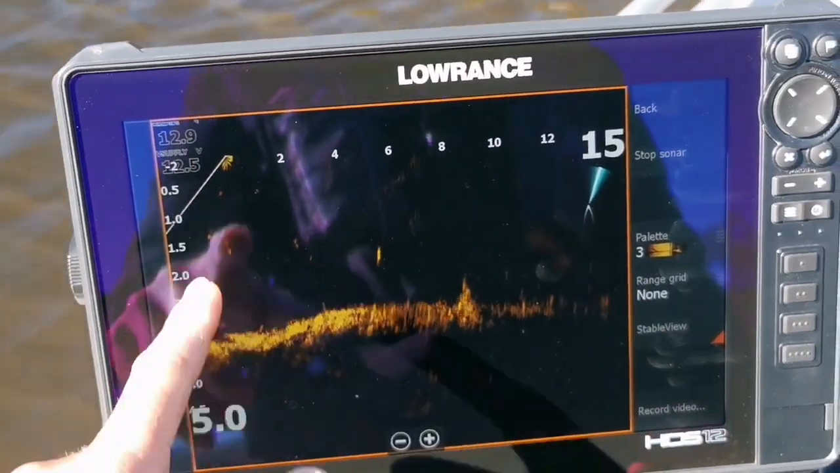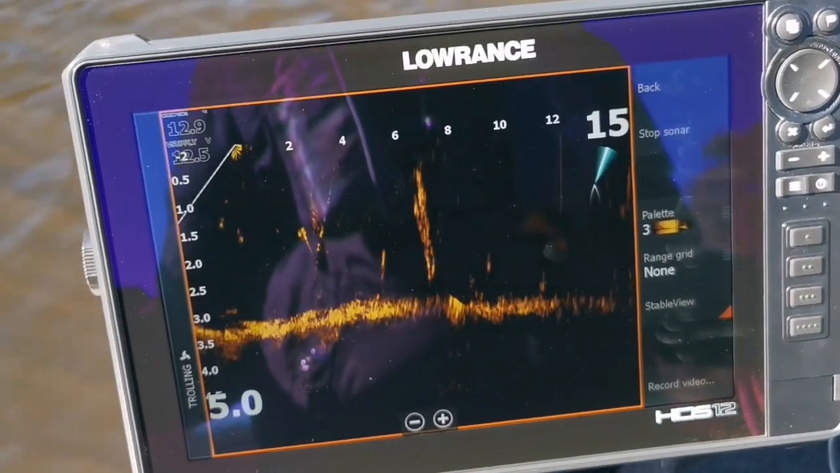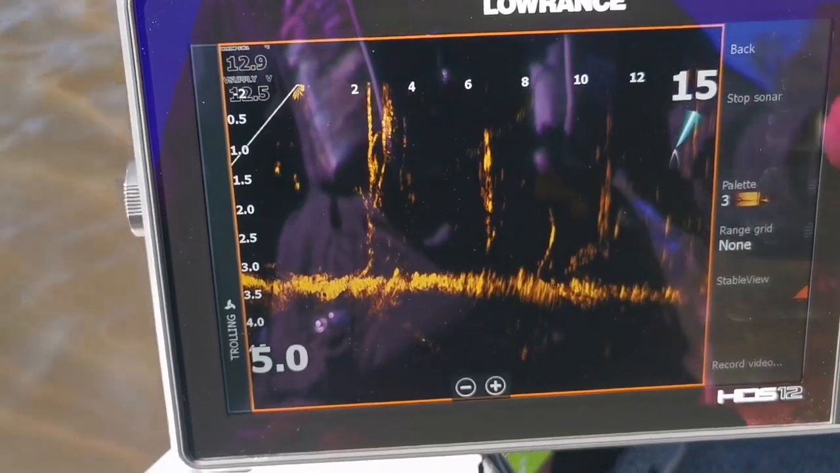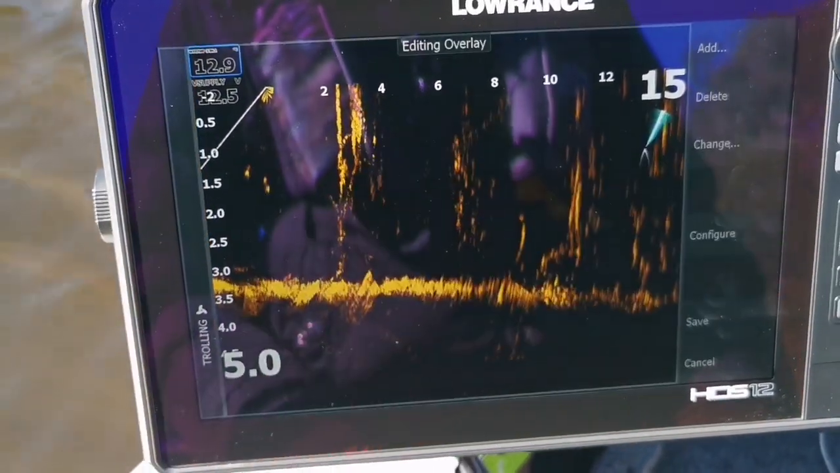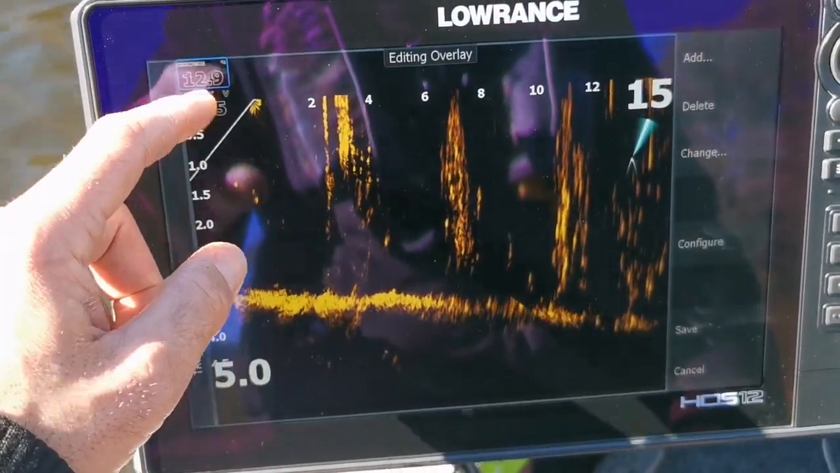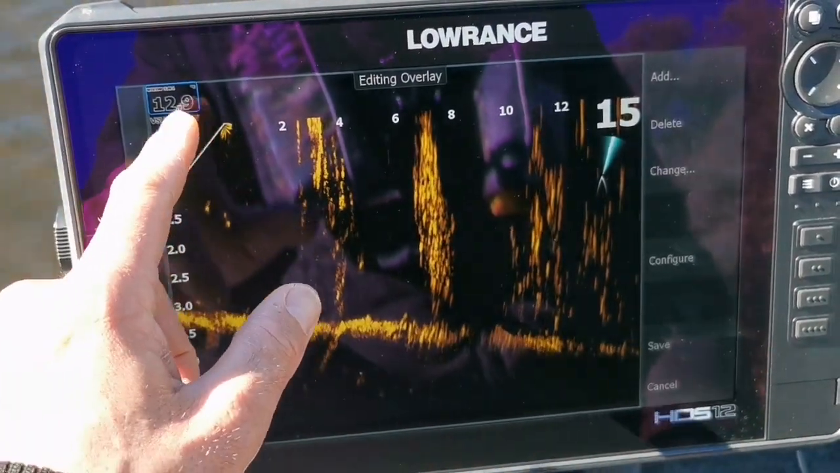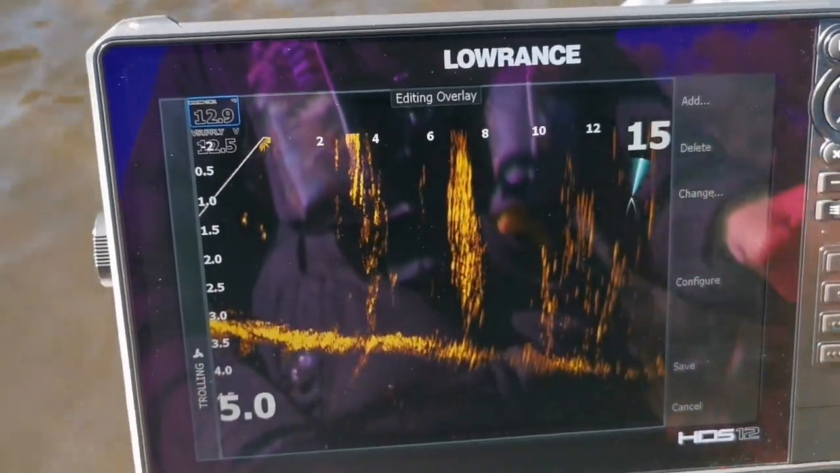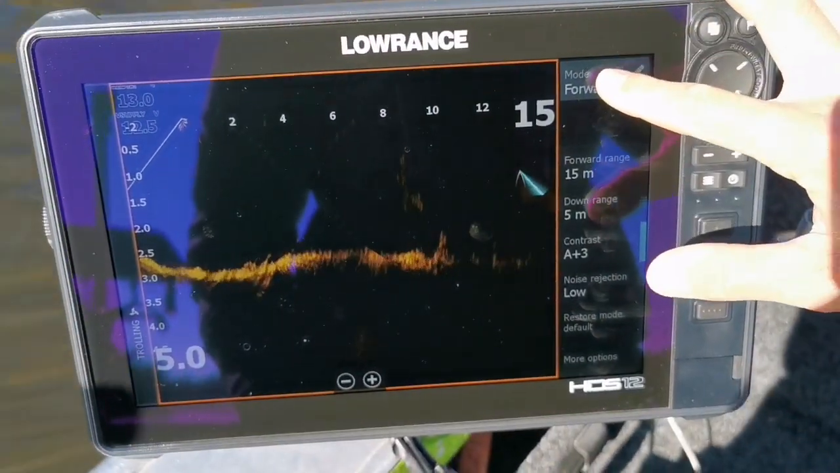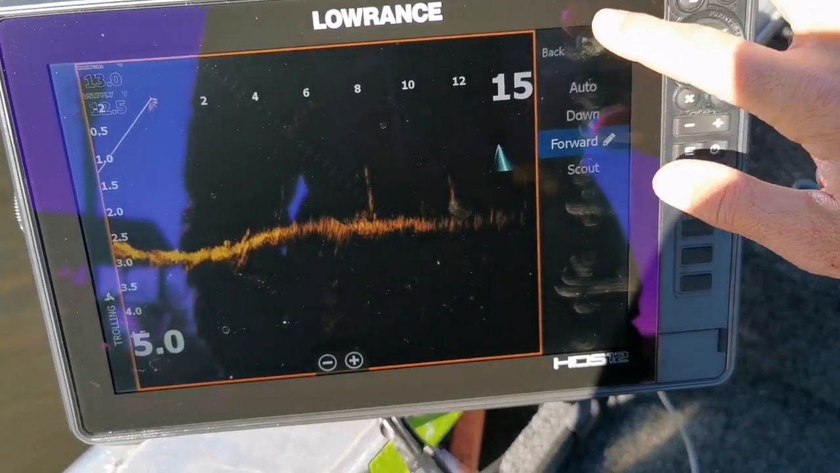Like I said, you get a lot of the down range as well, or a couple meters of it, and that's essentially my setup. It's a plug-in and play system, and you can do the same thing as you do on your other sounders as well. You can go in and adjust and add your overlay. So I've got my temperature there, 12.9 degrees. I got 12.5 volts, or 12.4 volts now here, but we won't need to go in and do any of that. To change your mode, just hit mode, select scout, forward or down. There is an auto function, but I like to do it manually.